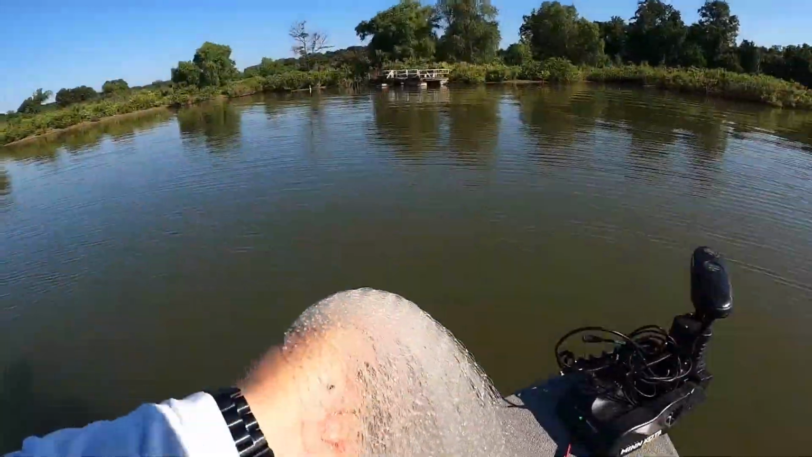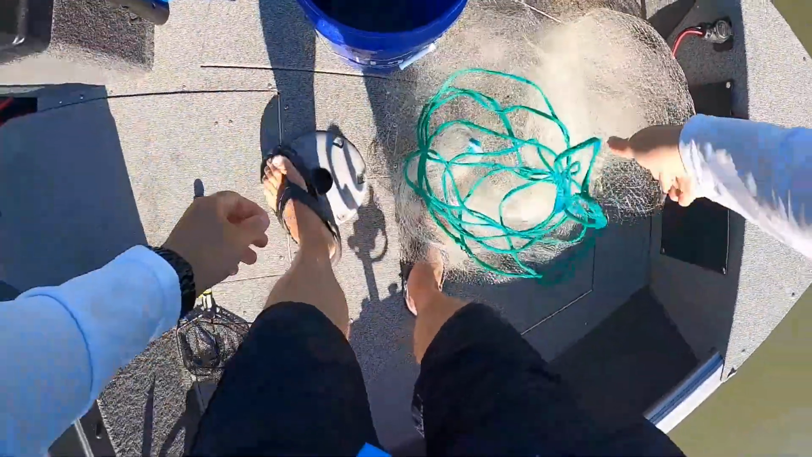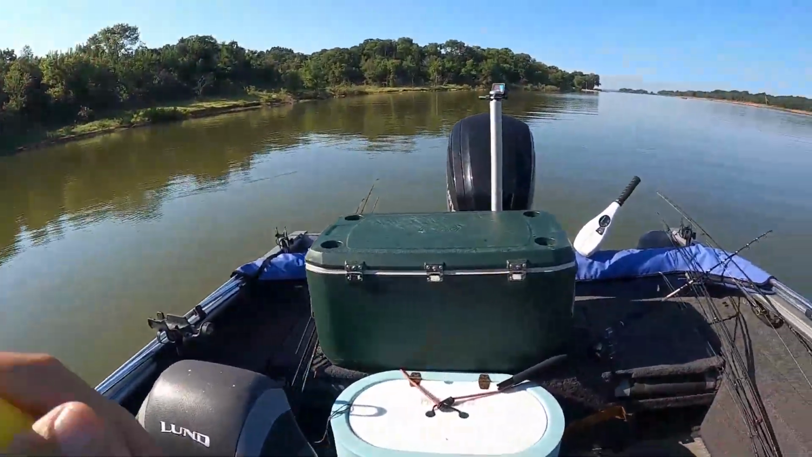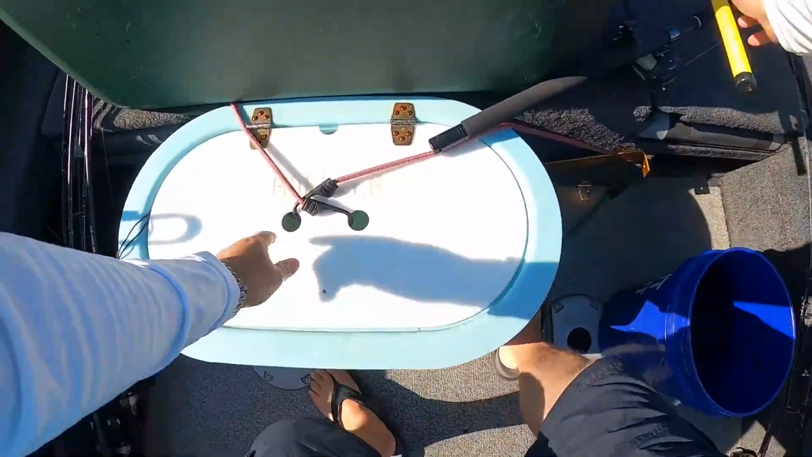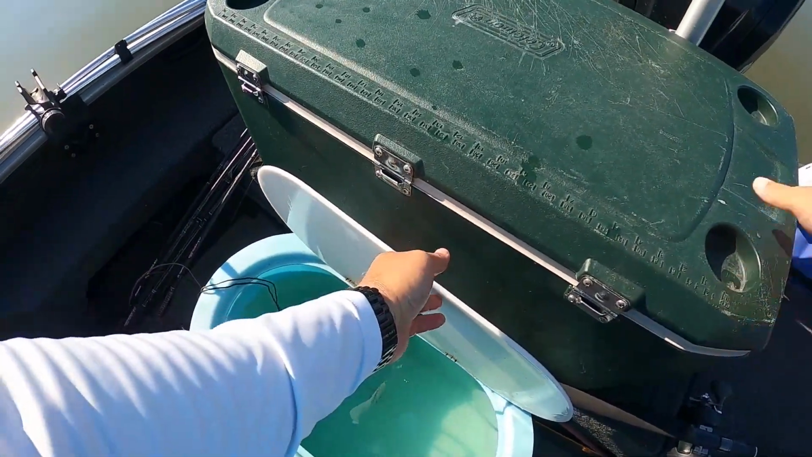So the first thing I want to do is make sure my tank's prepped. So again, I'll drop a few shad in there. I'm going to add some ice. And hopefully catch a little bit more bait. Go here and start doing some bait fishing.